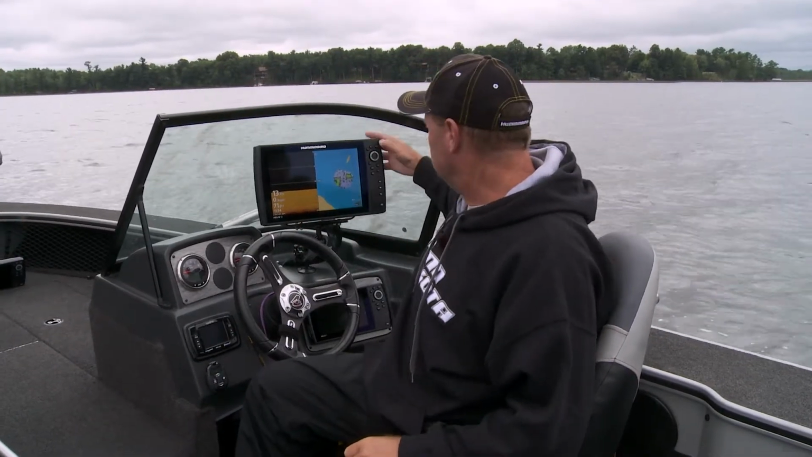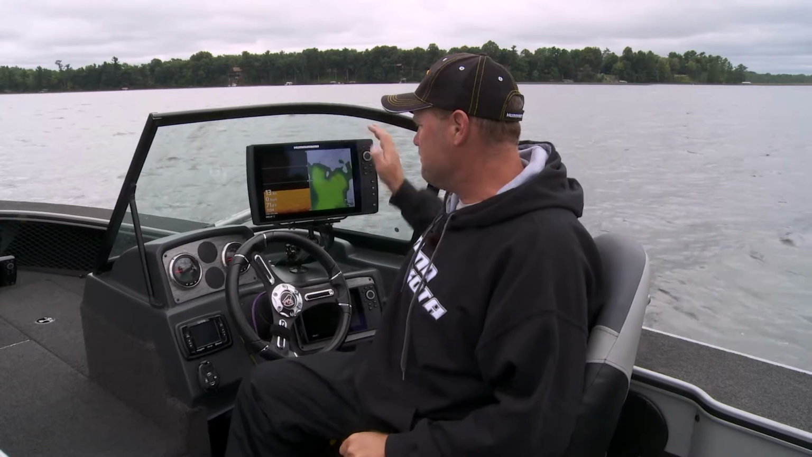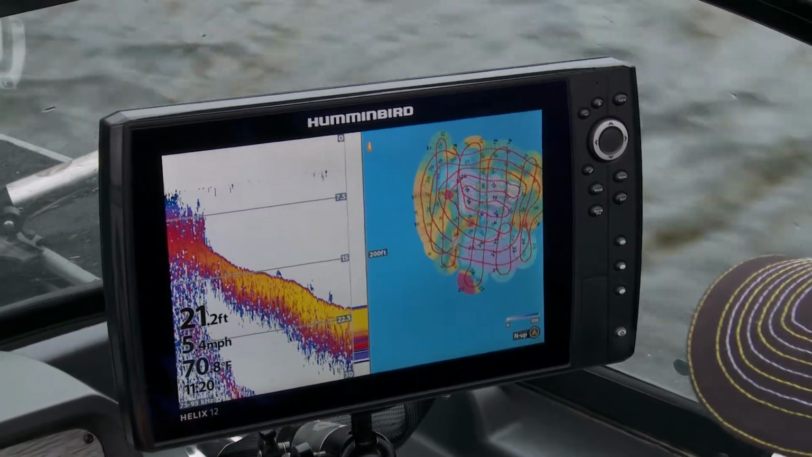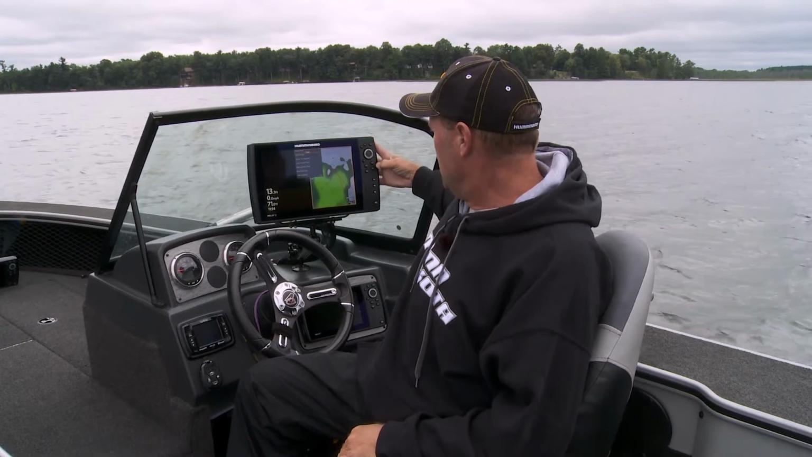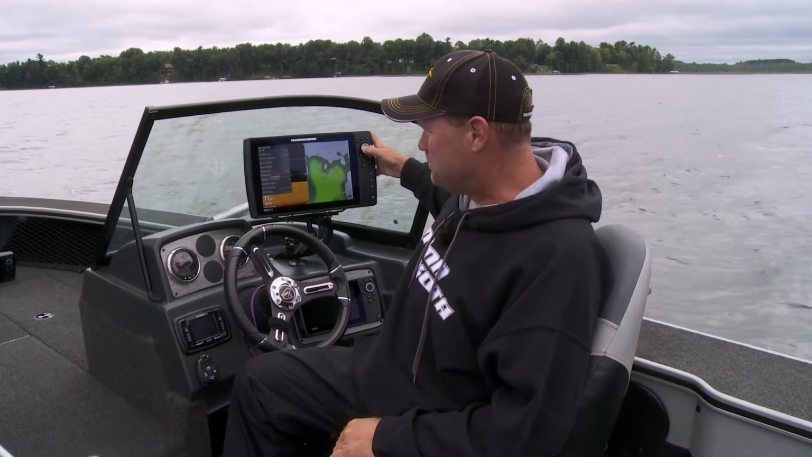Here's what they've done. When you go into Autochart Live and make a map, and I just made a map, it took me 10 minutes to whip out a map. All I've had to do is grid this area out, and I had the Autochart Live function running in my Humminbird unit. I'm then able to go in through the menu screen, go down to Autochart Live, go into the system, and come down here to bottom type.